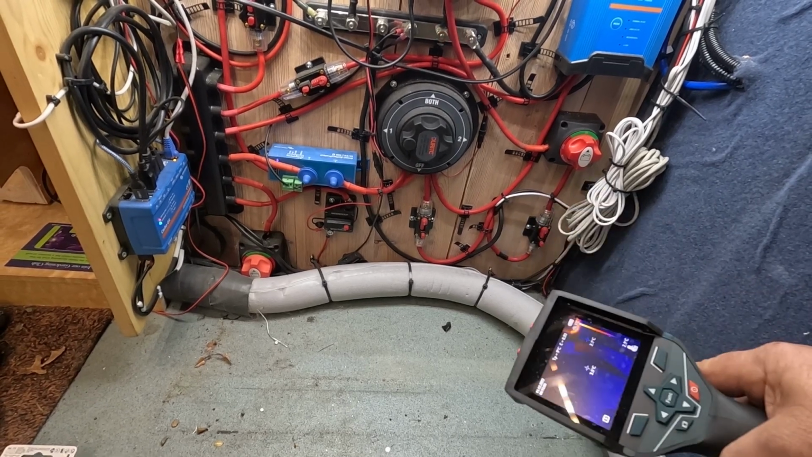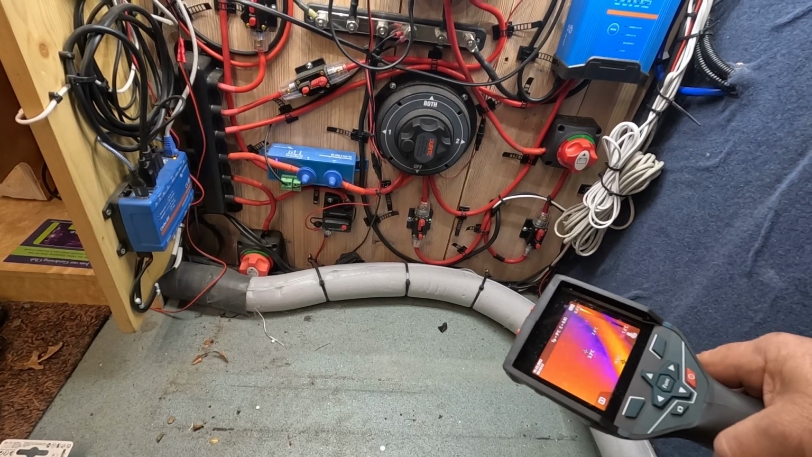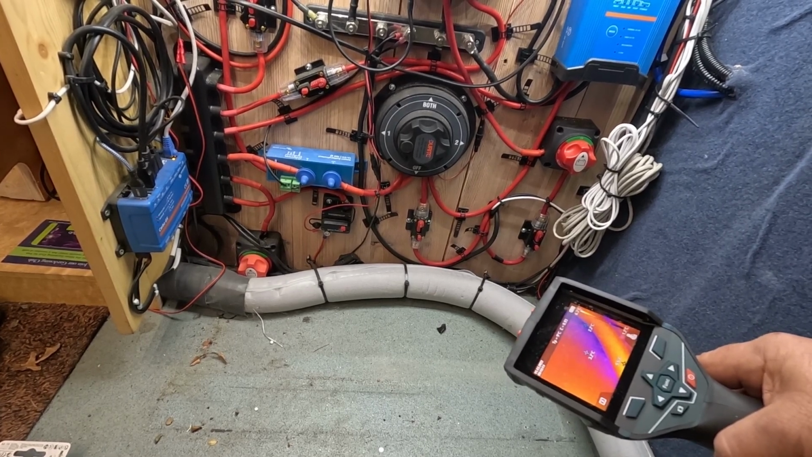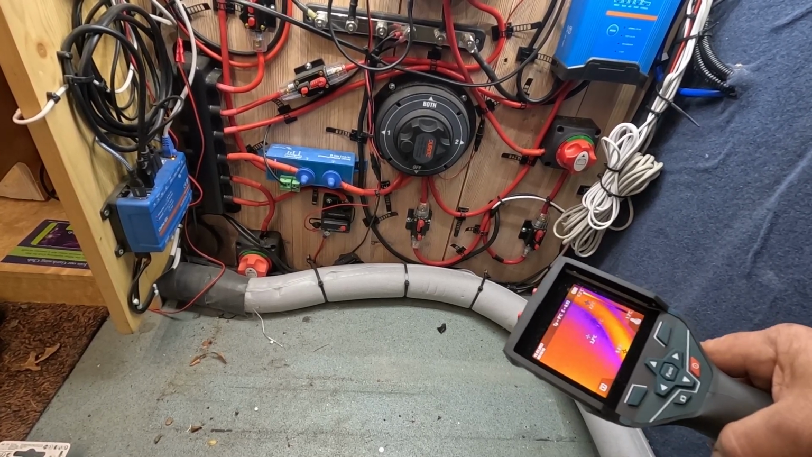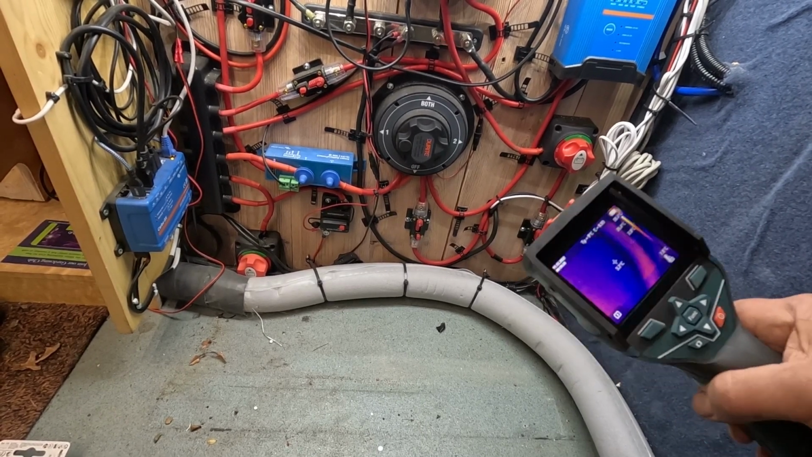Now, even if you buy just a cheap thermal imaging camera, it's perfectly fine, because all you want to see is where the hot spots are. It's not like you're trying to use this for a circuit board diagnostic.